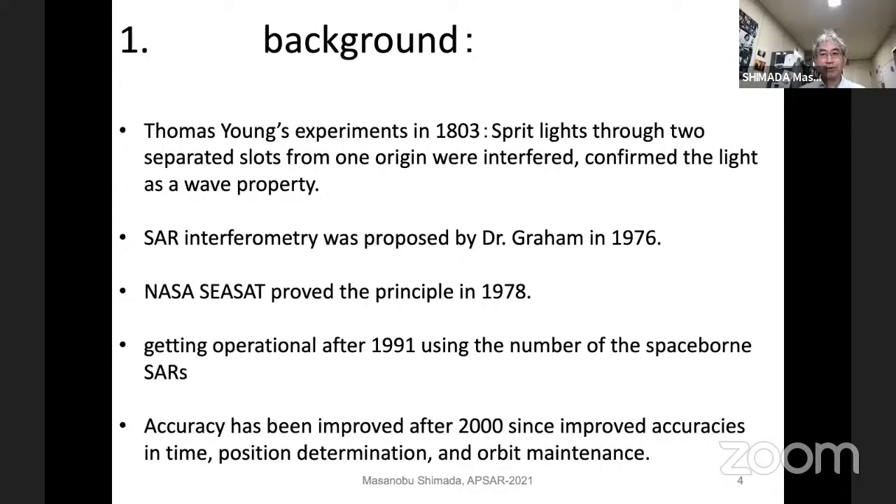And 2 years after, a very famous NASA satellite carried 4 sensors: an active microwave instrument like a synthetic aperture radar, an active scatterometer, a microwave altimeter, plus a microwave radiometer.